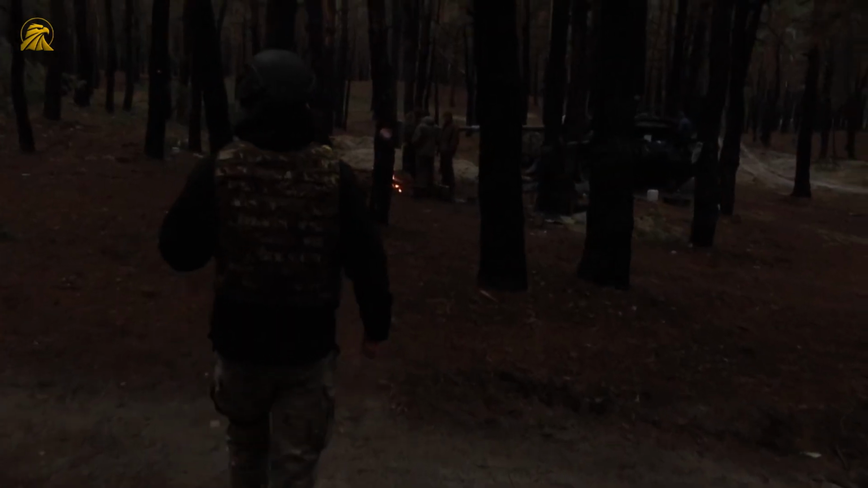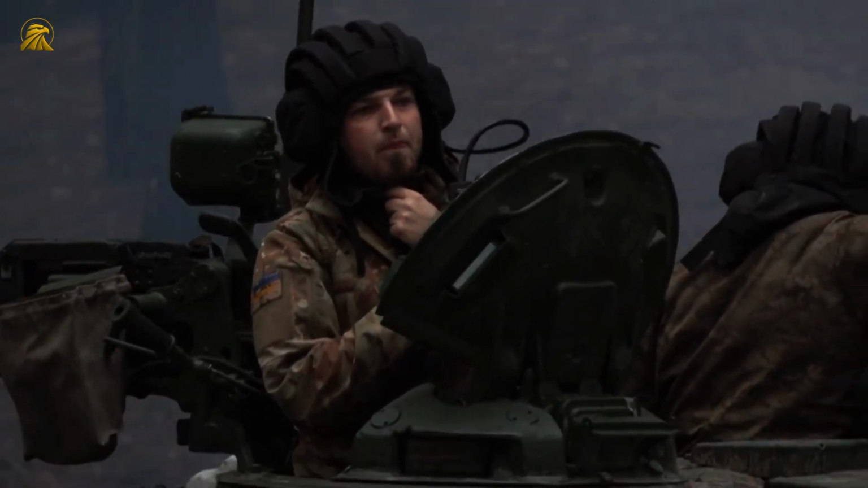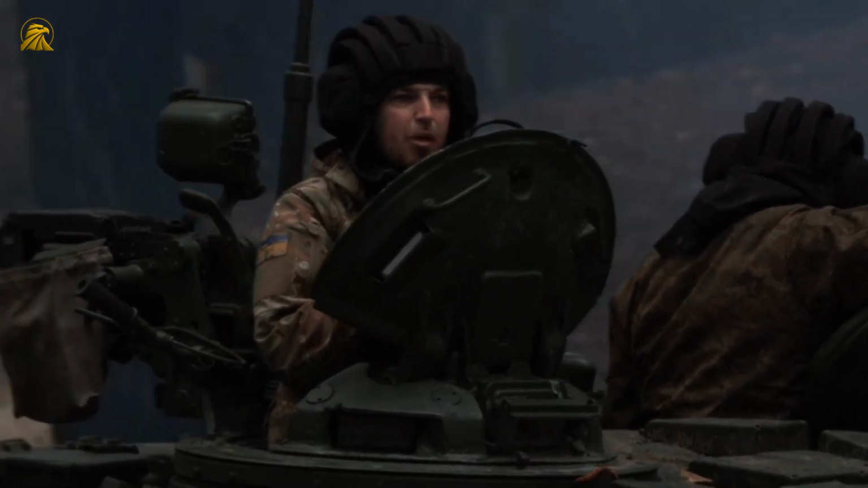It's easy to get impressed by the numbers and the tech, but we need to understand the real strategic impact these snipers have on the battlefield. It's not just about taking out individual targets. The role of these specialized soldiers goes far beyond body counts.